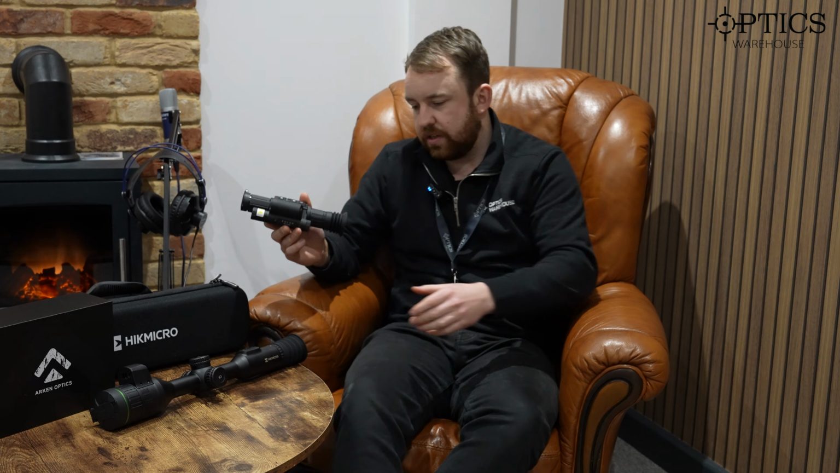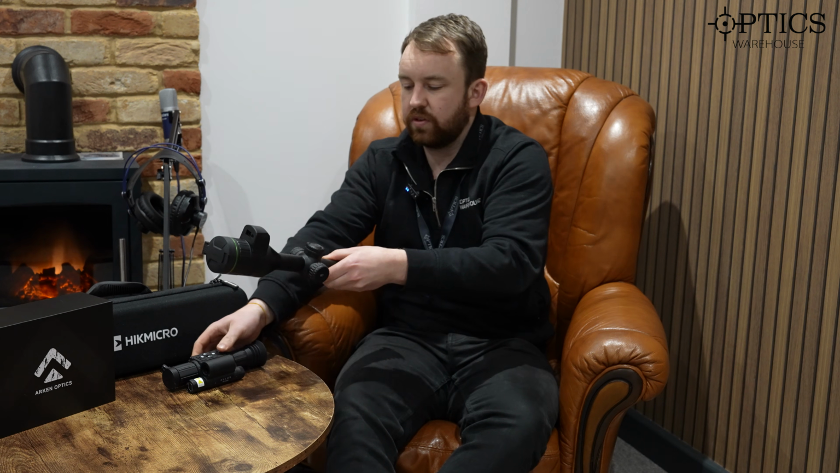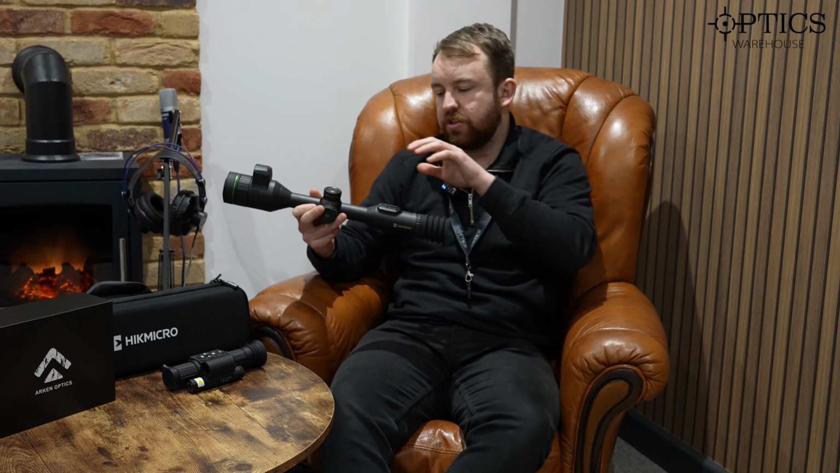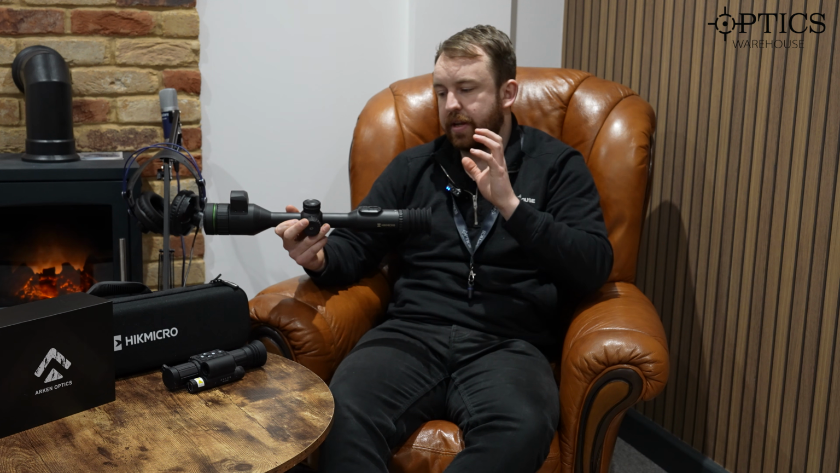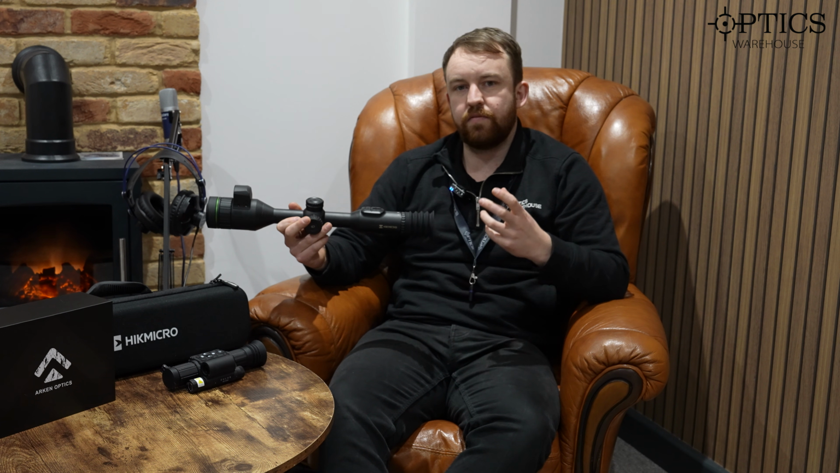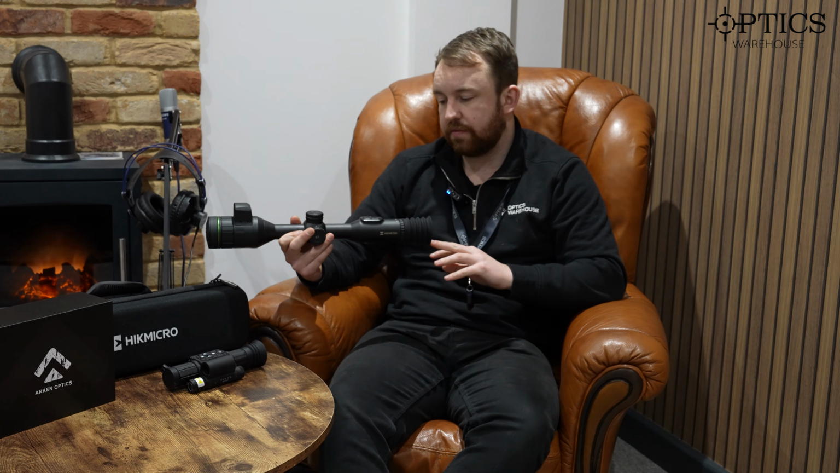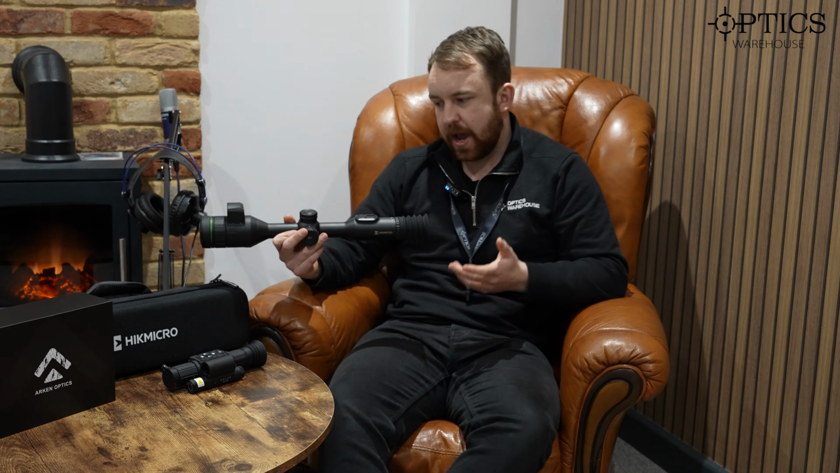Internally, you've got a 2K sensor in the Zulus itself, whereas the Alpex 4K, as it states in the name, has a 4K resolution sensor. So when you have the actual 4K, you have the ability to zoom in better and reduce pixelation more than you would perhaps in the Zulus itself. Of course, this is all just me rattling off various specs and bits and pieces.